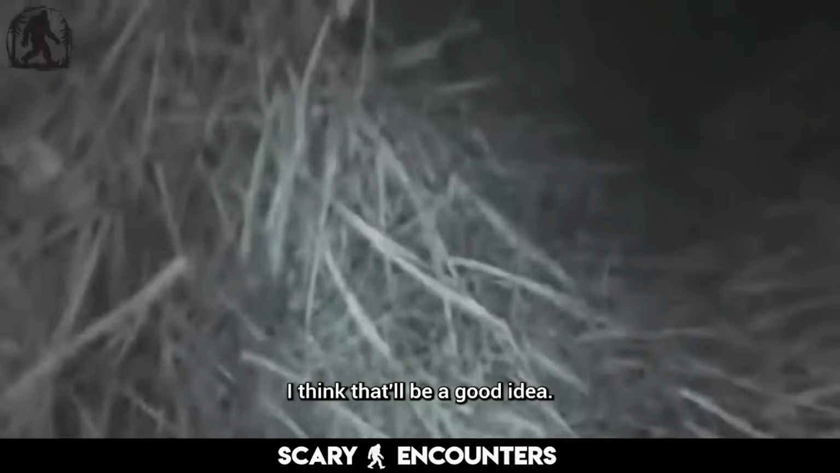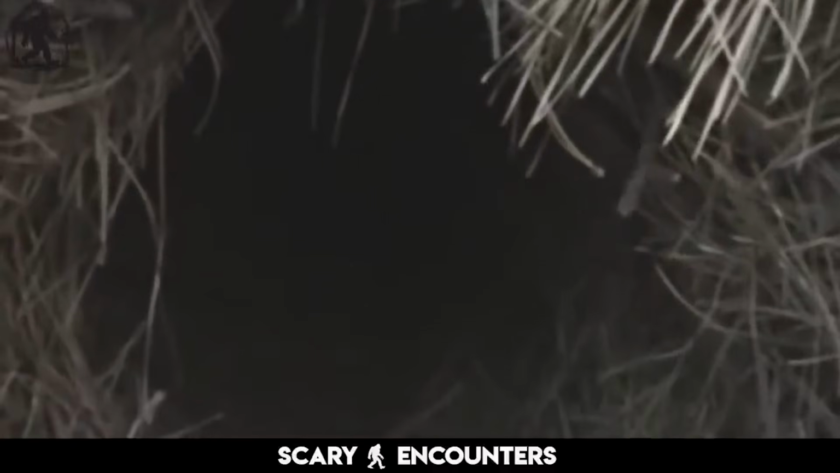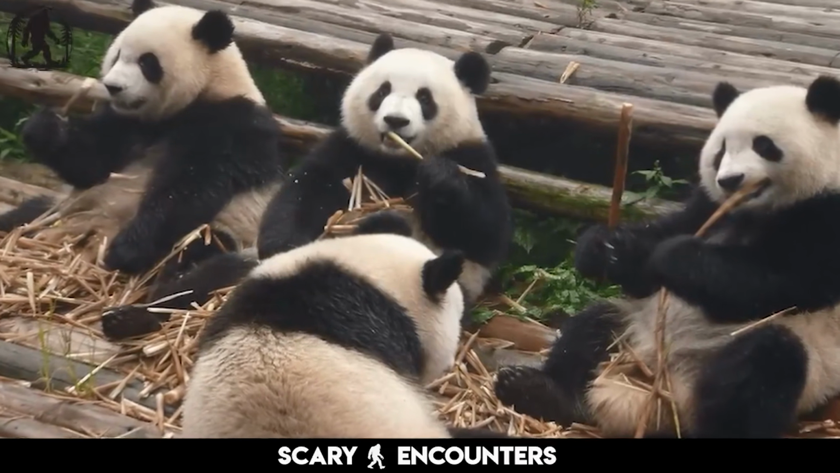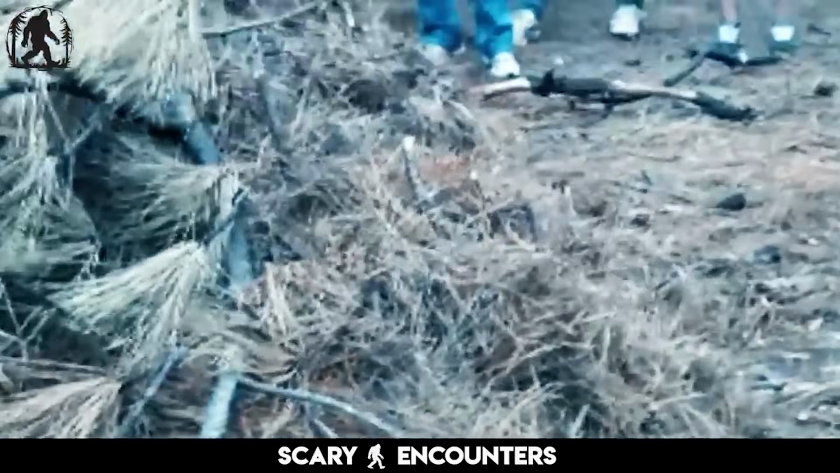I think I'll back out. I think that'd be a good idea. Leaving the mysterious occupant undisturbed. What was in there? Was it an animal taking shelter, or something more? Witness this tense moment as the team processes what they just encountered.